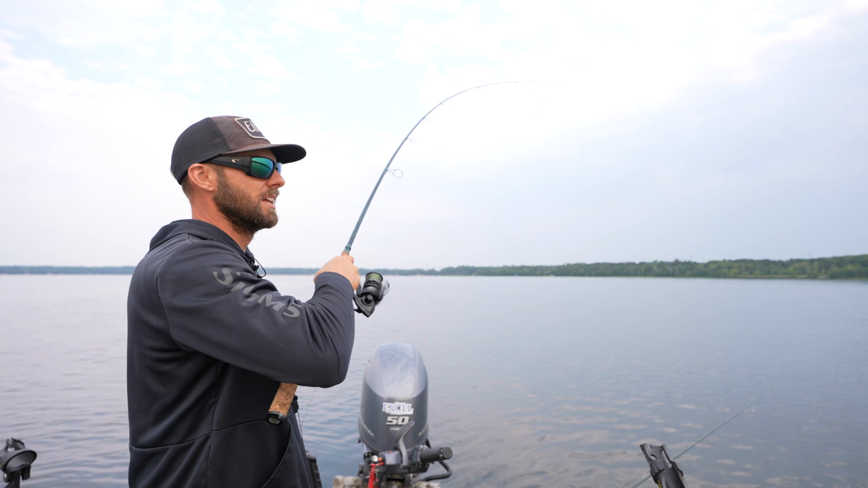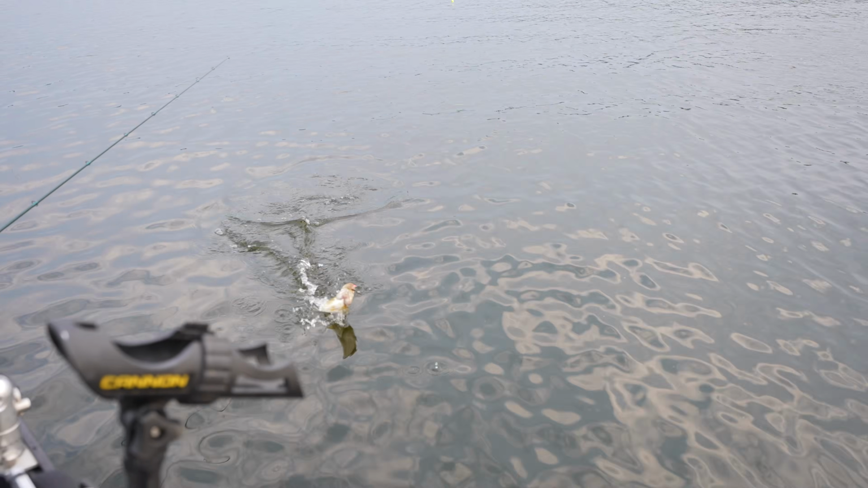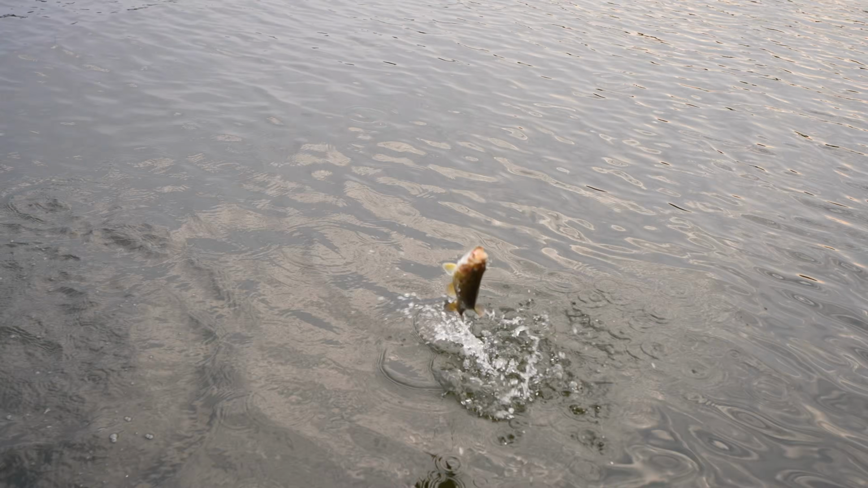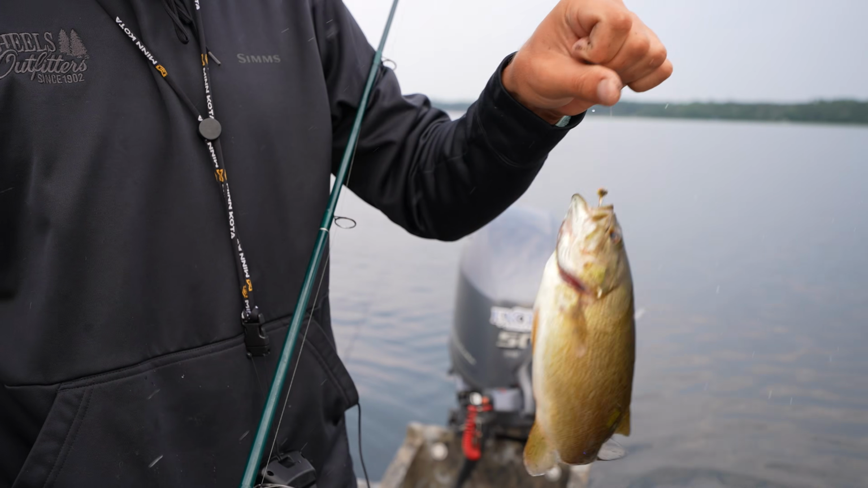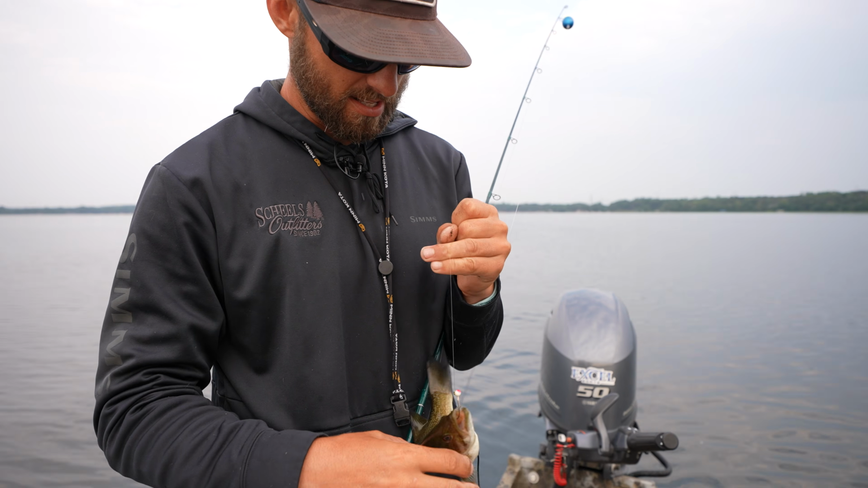Oh, baby. Oh, it's a jumping bass. It's a jumping bass. Oh, I thought we had our 3rd walleye there. Oh. And you know. What do you think, 5.5 pounds? At least, probably. I think so too.